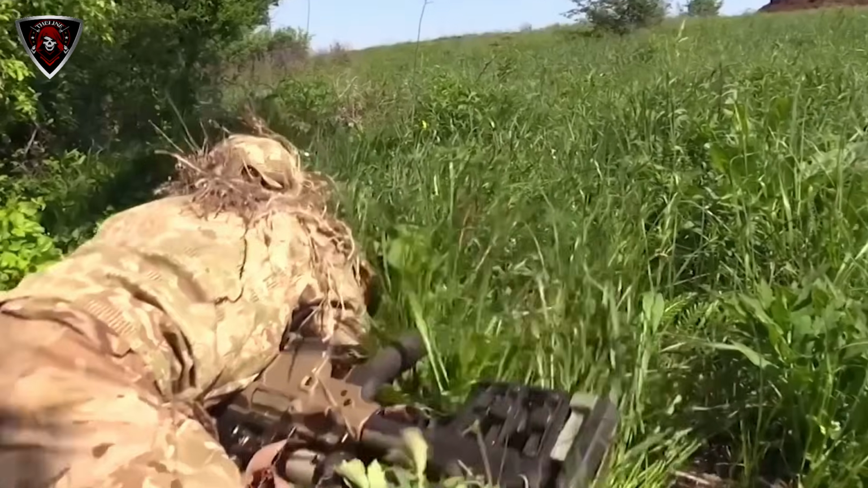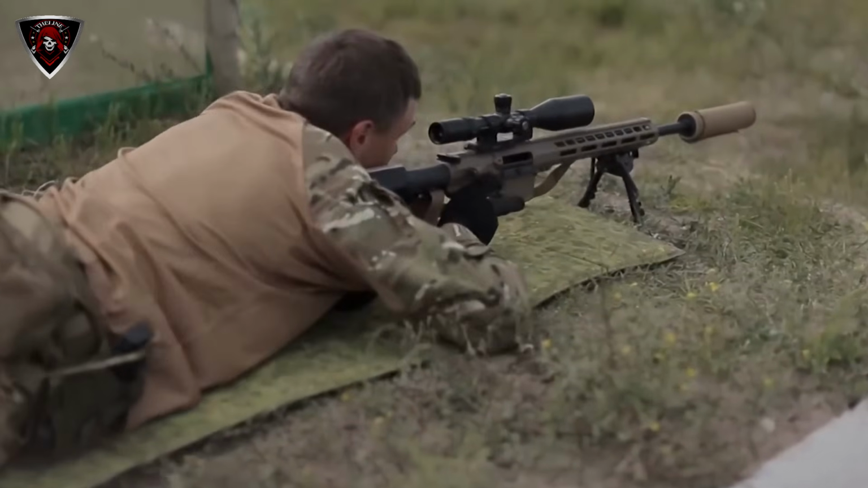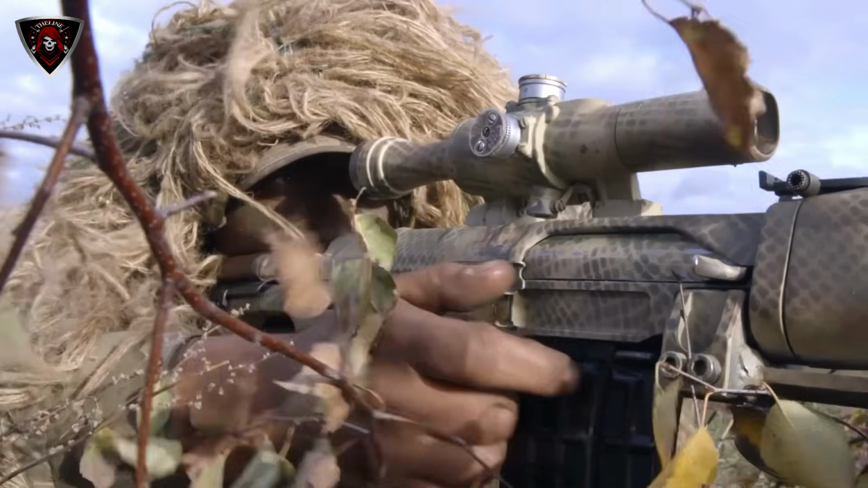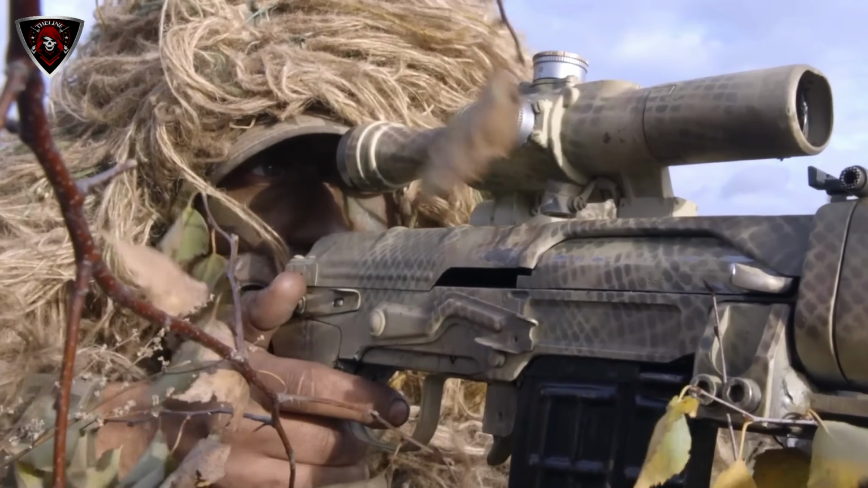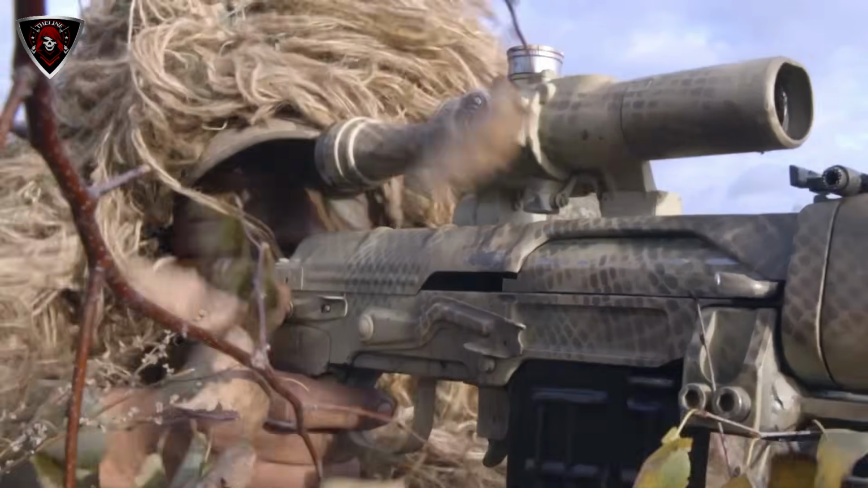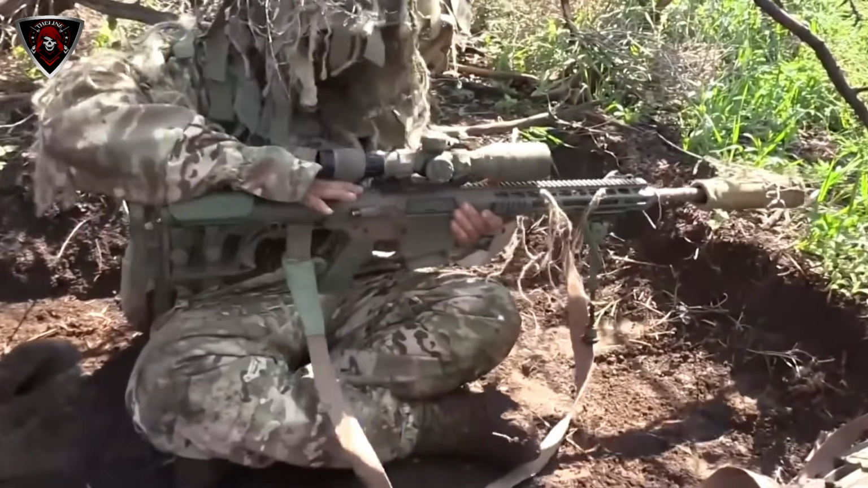The effectiveness of these snipers is not solely due to technology. Training, discipline, and patience remain critical. Ukrainian marksmen undergo rigorous preparation, learning not just shooting accuracy, but also camouflage, reconnaissance, and communication. Thermal scopes enhance their capabilities, but it is the human element that ultimately determines success.